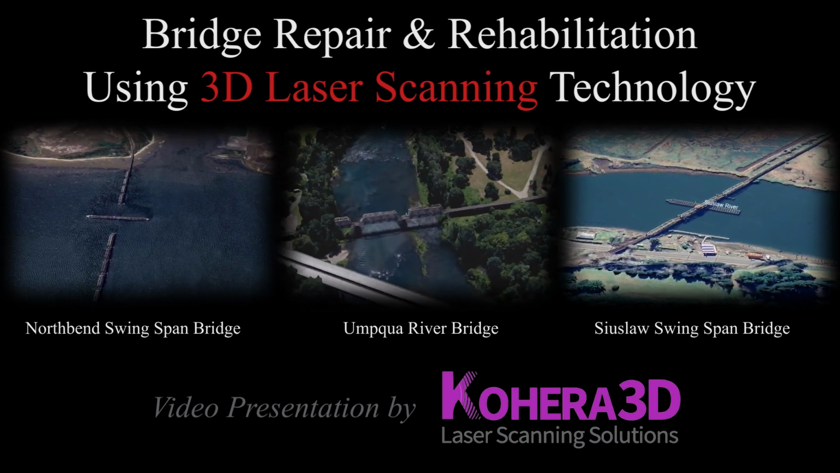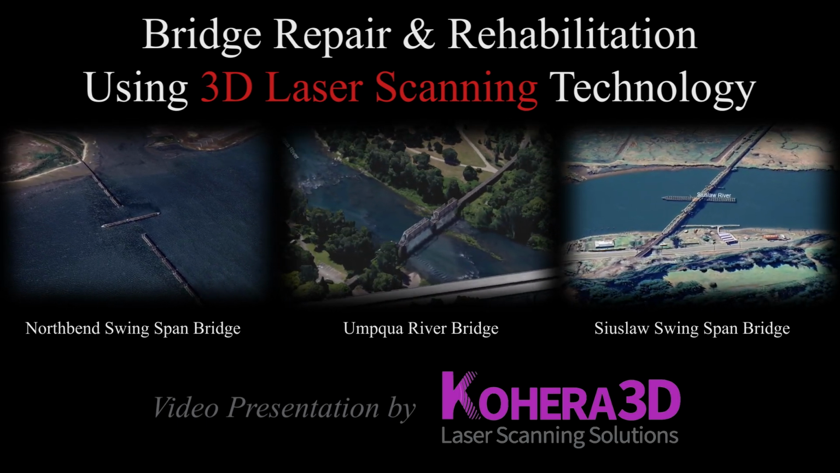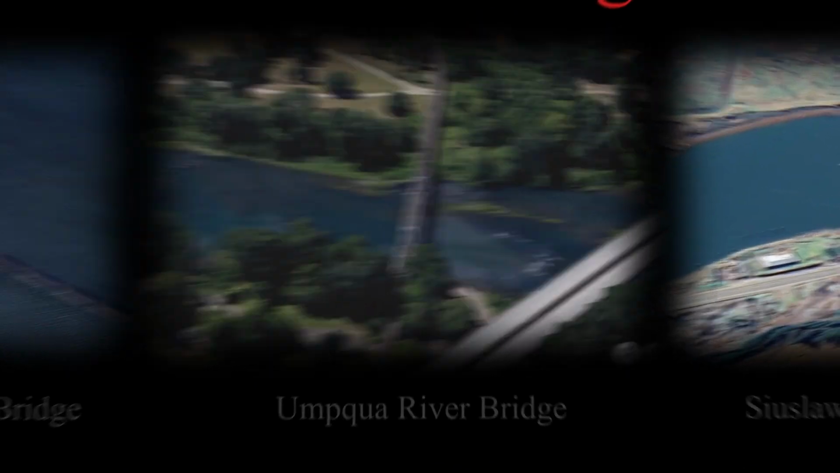In this video, we'll share the value of using 3D laser scanning for the repair and rehabilitation of deteriorating bridges.